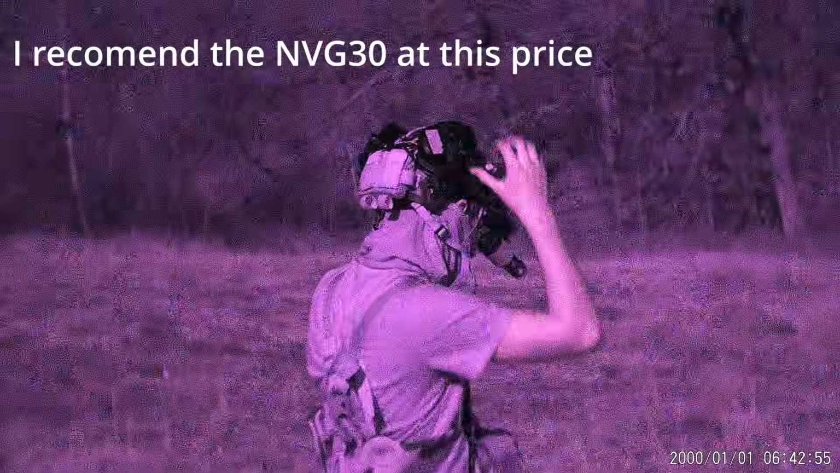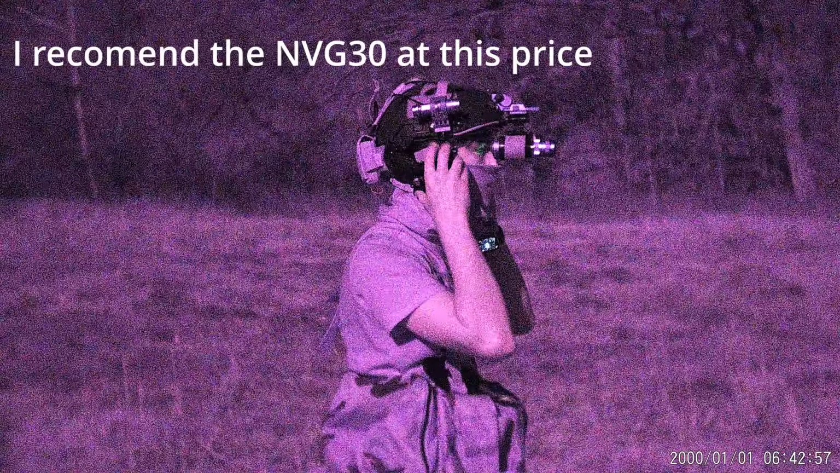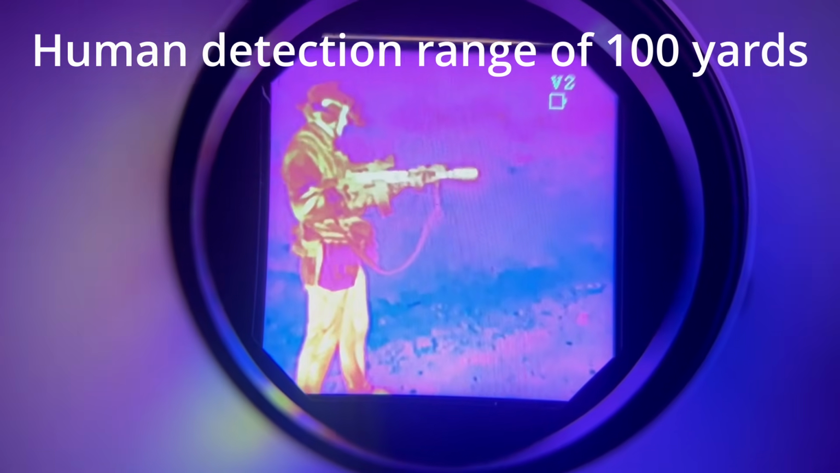The digital night vision performance on this is so bad that I'm going to omit it for most of the performance section, as I believe this is more of a thermal device than anything else. If you are interested in digital night vision, this is not the device for you. The thermal sensor has a wide FOV, 296 by 192 at 60Hz resolution, with a pixel size of 12 micrometers. This results in an advertised maximum human detection range of about 100 yards, which I more or less agree with.